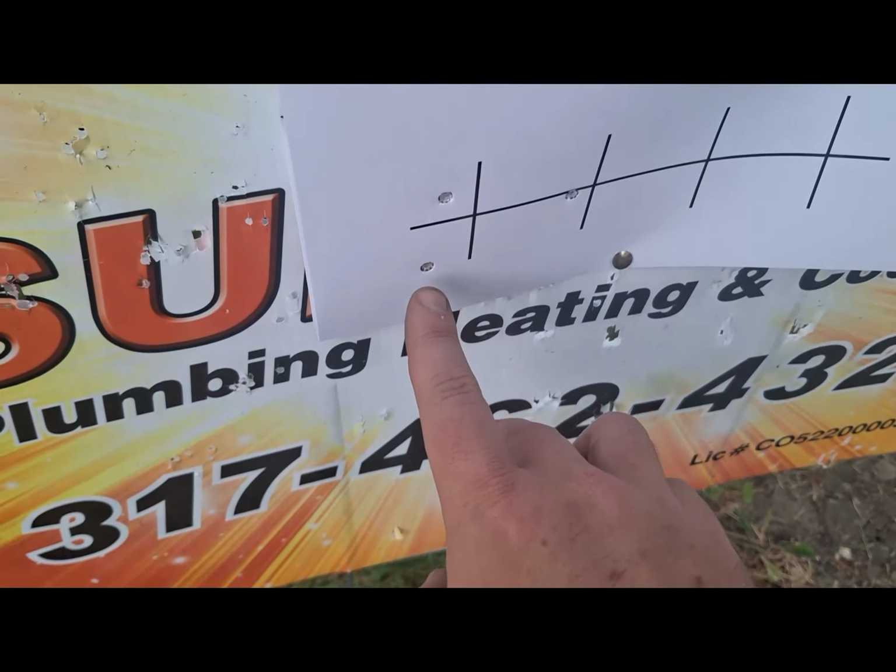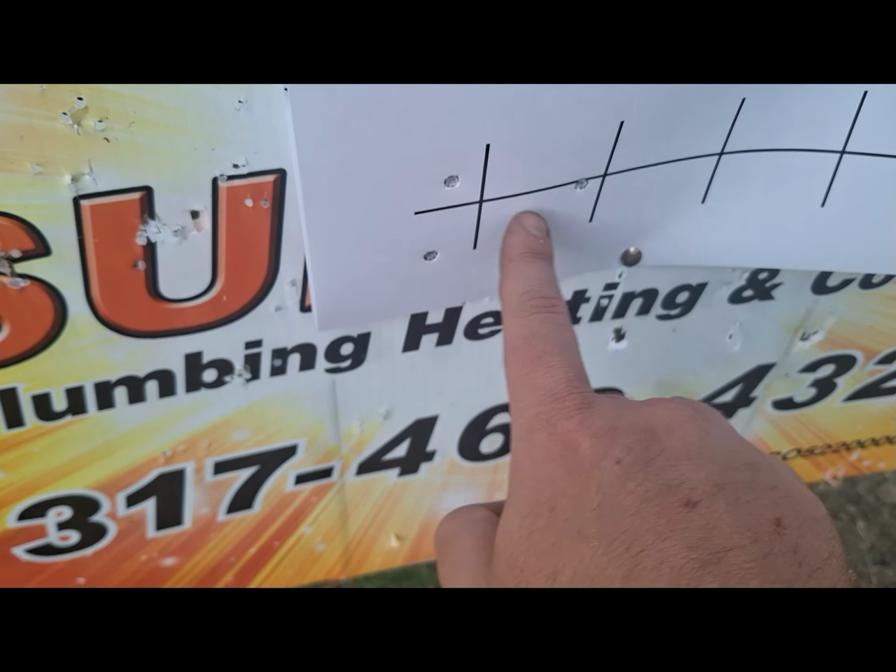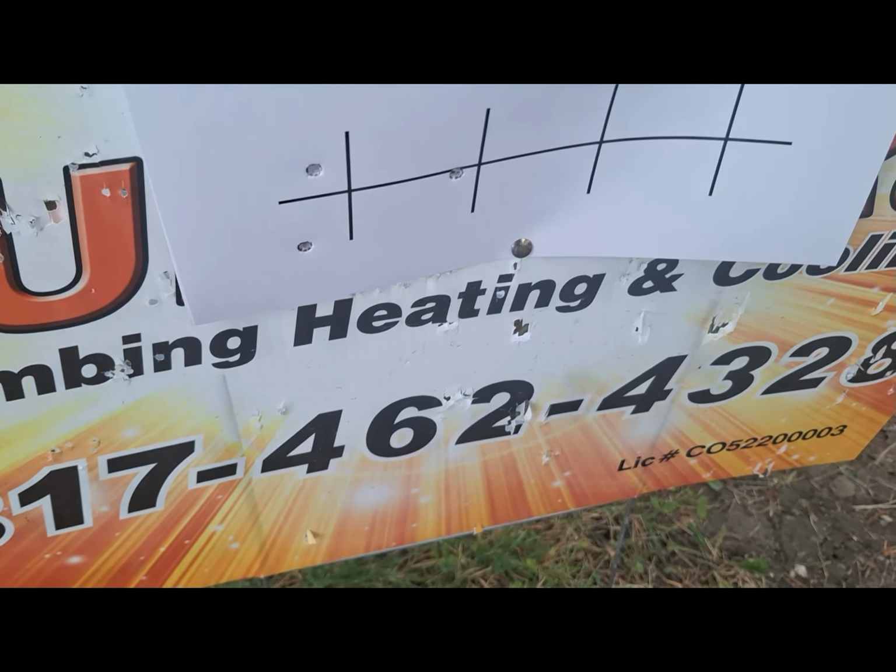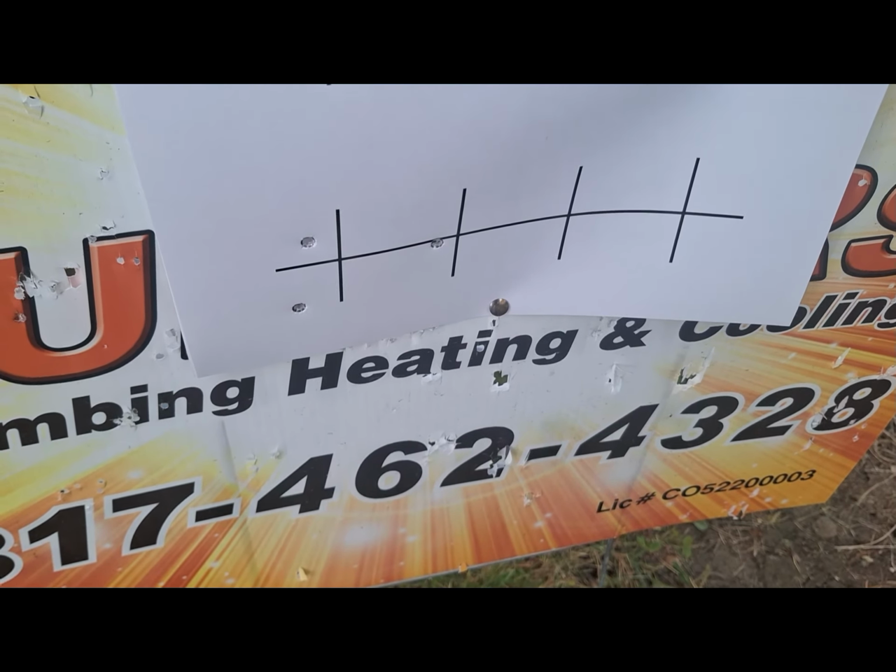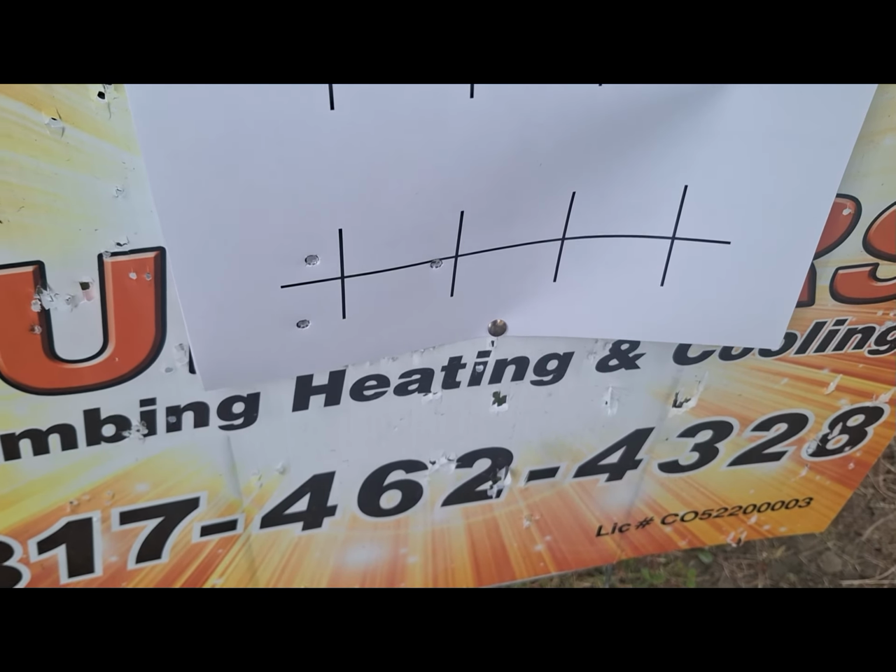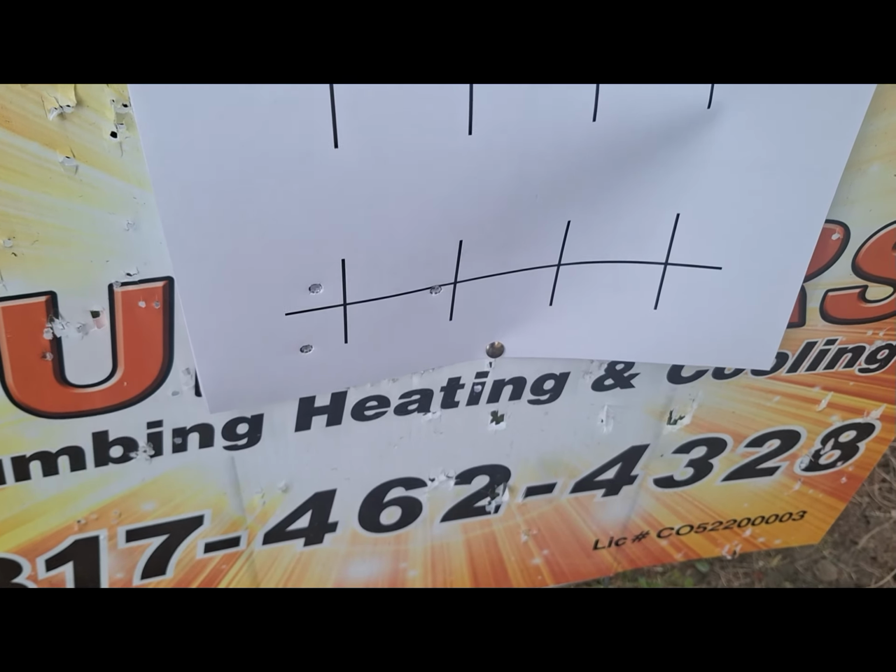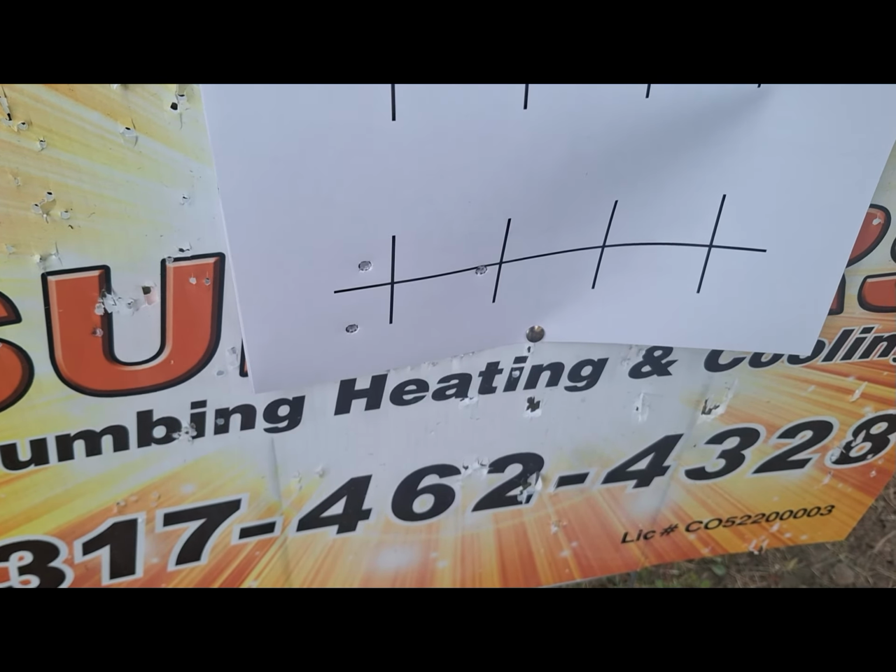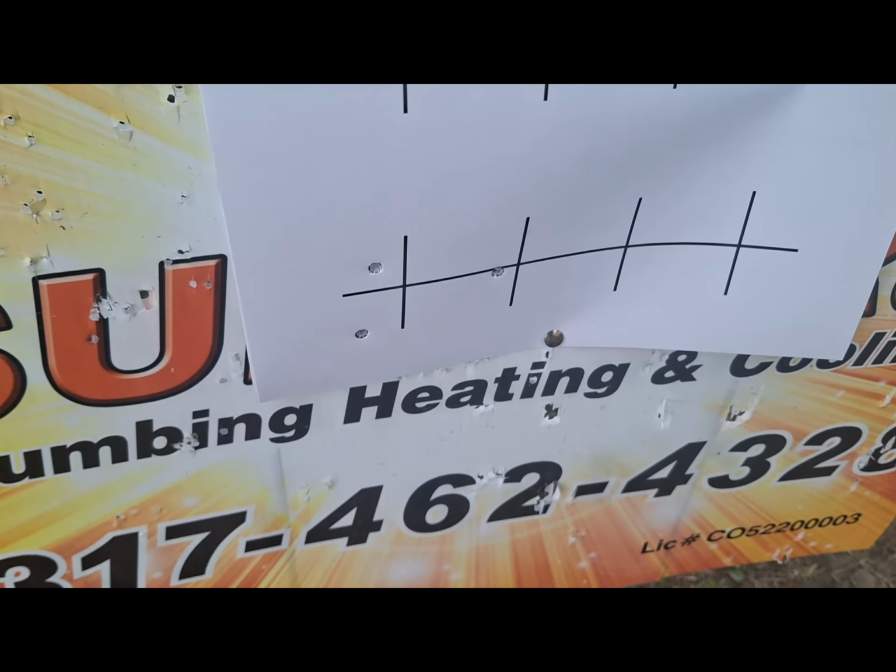So here you see was my first shot, I believe. Second shot, and I had to lower it and move it back over just a hair. So I just have to tune it in just a hair more. But it's so easy to get sighted in and zeroed. It doesn't take a lot of ammo for sure, especially at close range. So again, I recommend for the air guns and rimfire, do not use the 0 MOA base.